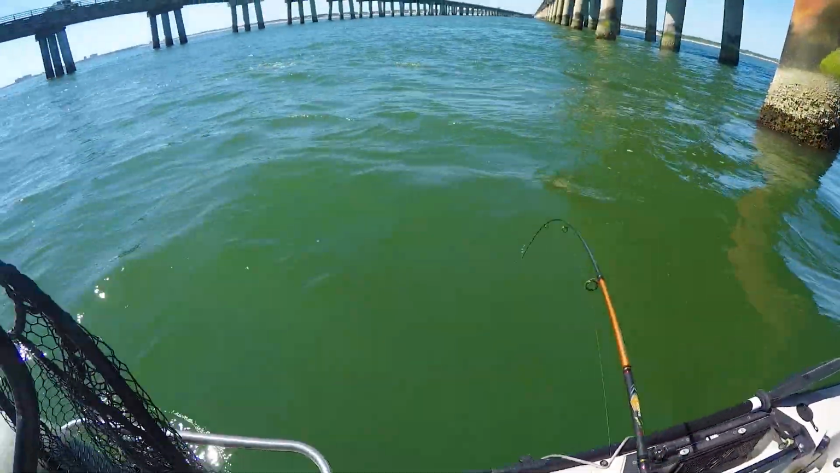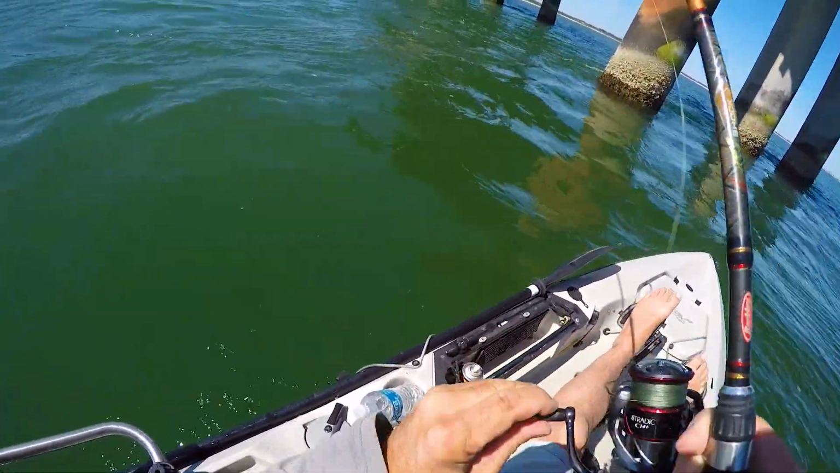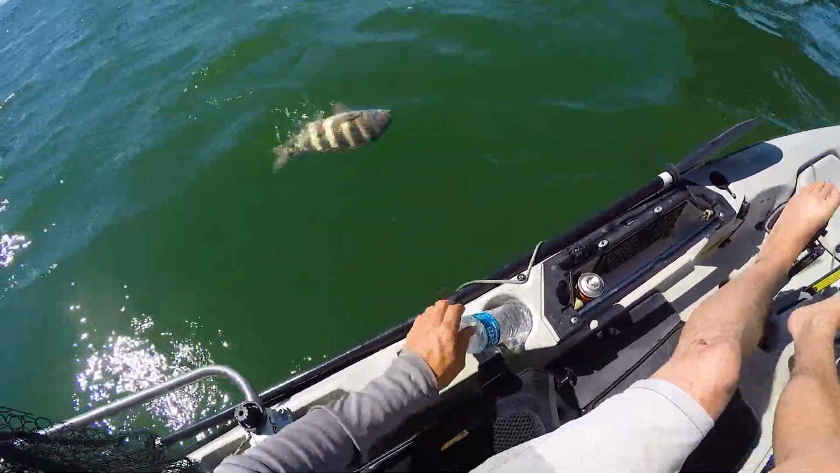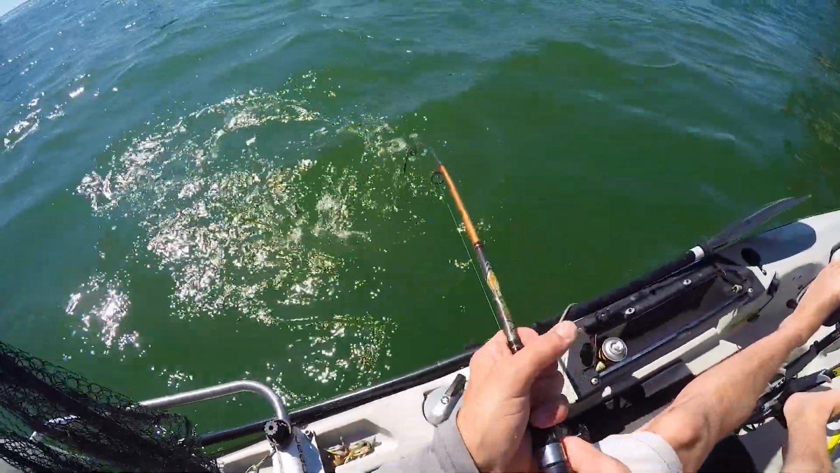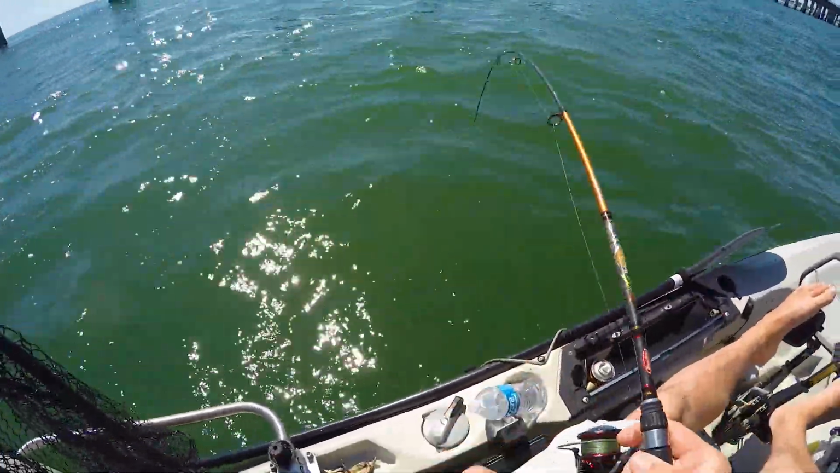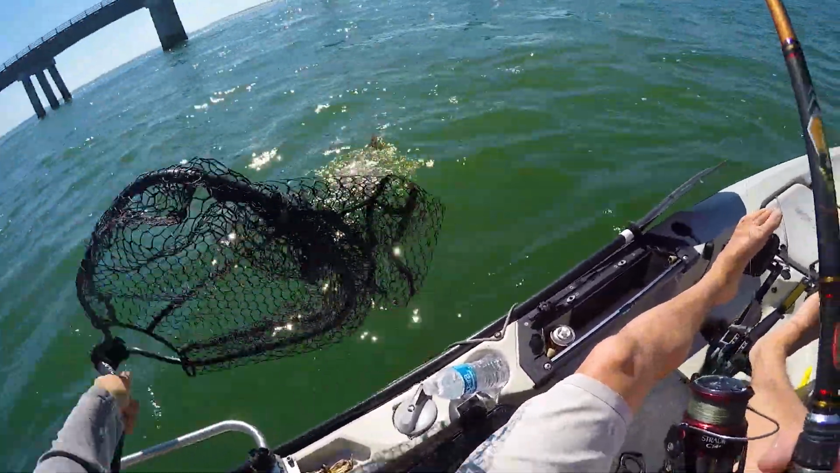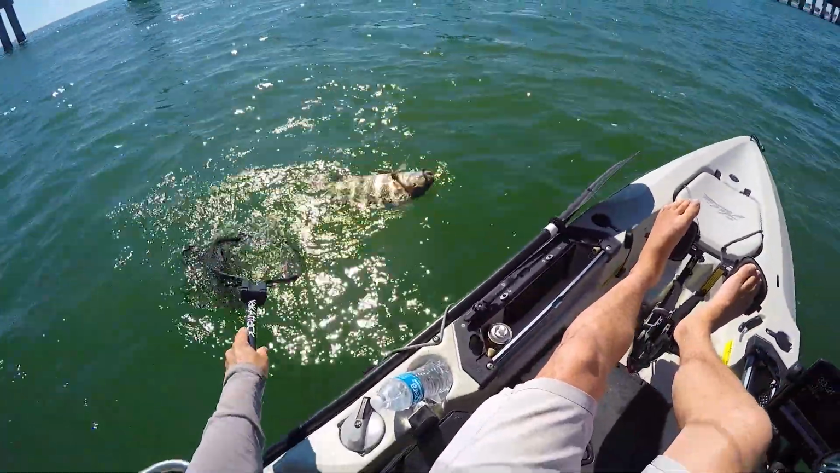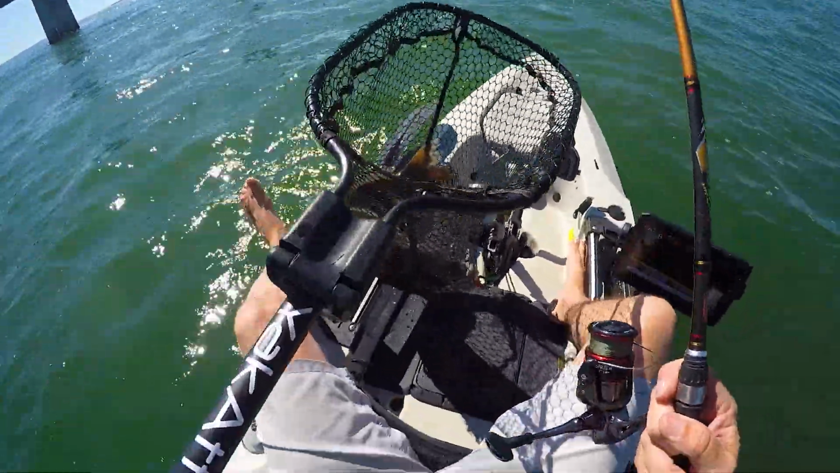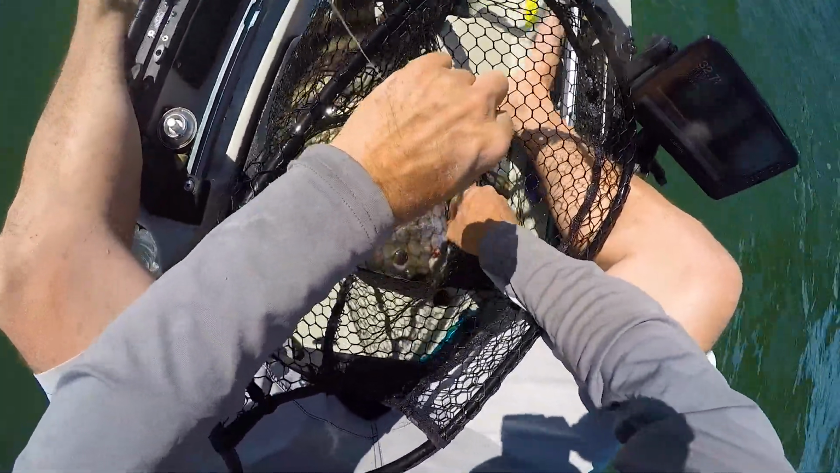Livescope is like cheating with these sheepshead, especially these bigger ones. Now it works for all of them. Even the smaller sheepshead, it still spots them. Look at the size of that guy. That's a nice one. Alrighty, let me get them up. If you ask me, folks, that's pretty effective.